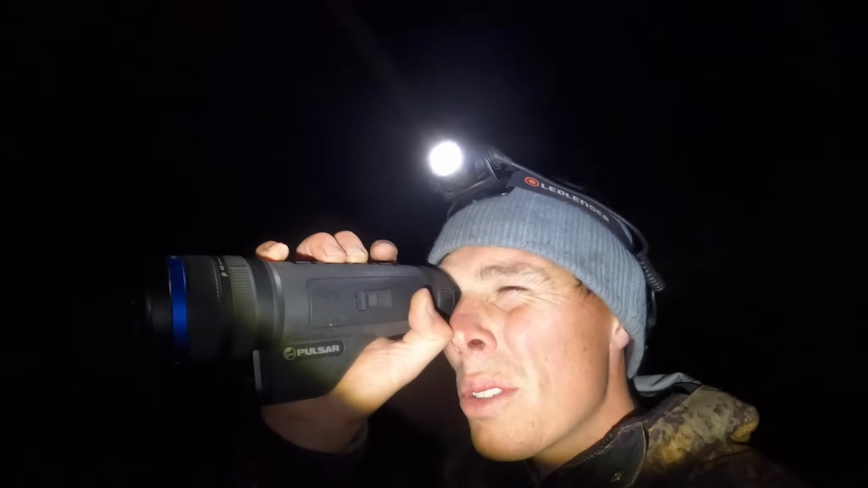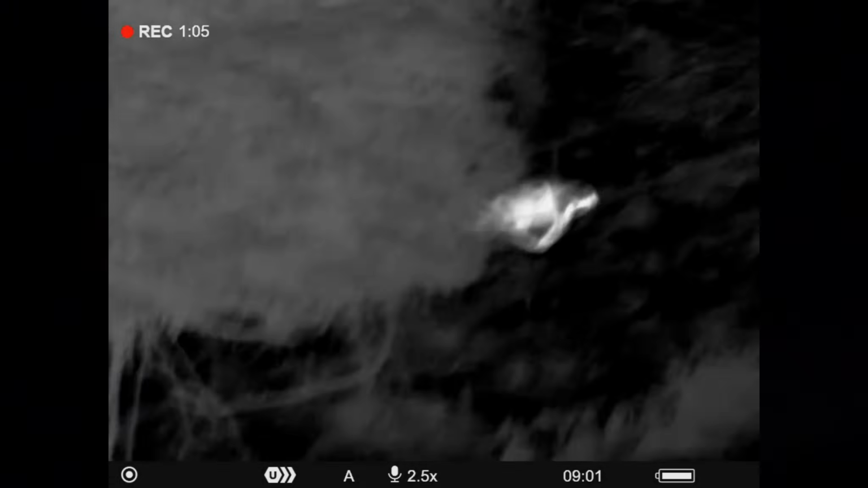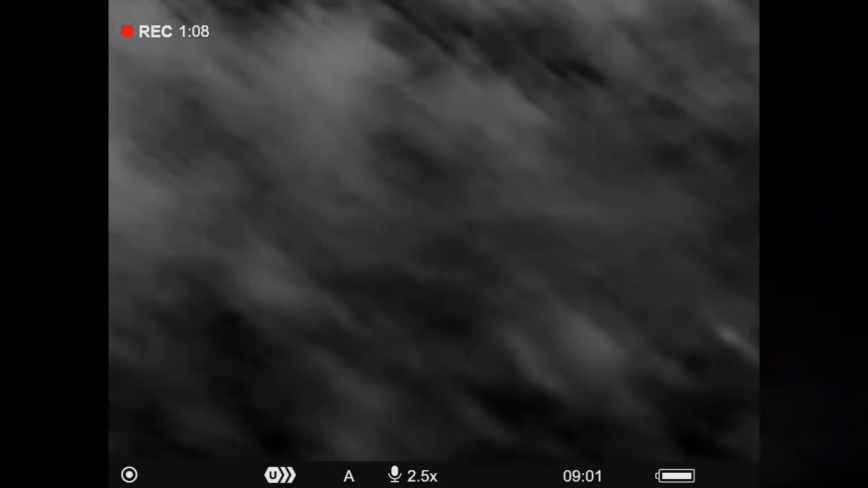So I'm pretty sure it's just over this ridge ahead of me here somewhere. Have a look through the thermal, show you what it looks like. Trying to find stuff. Pretty sure he's just here somewhere. That's where I thought he died, but I'm a bit confused. There he is. Can't miss it now.